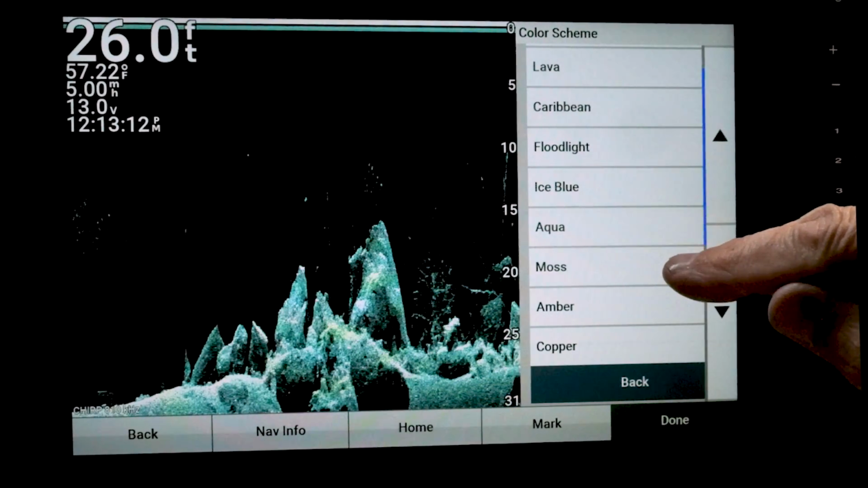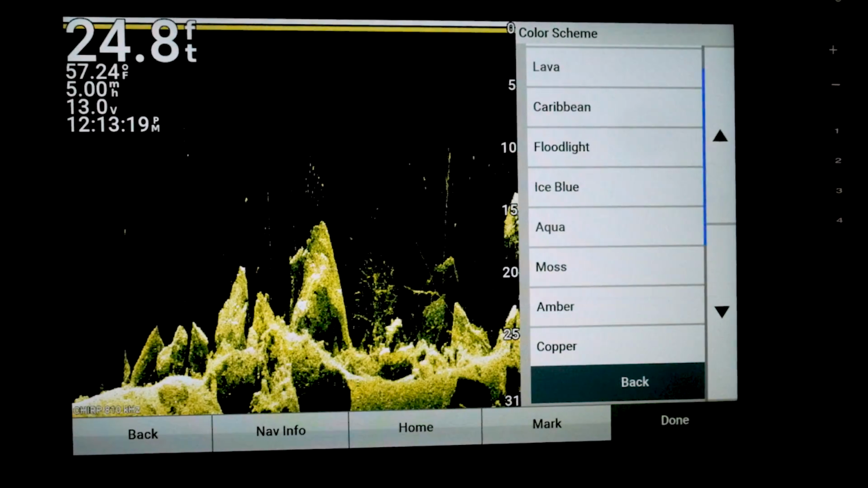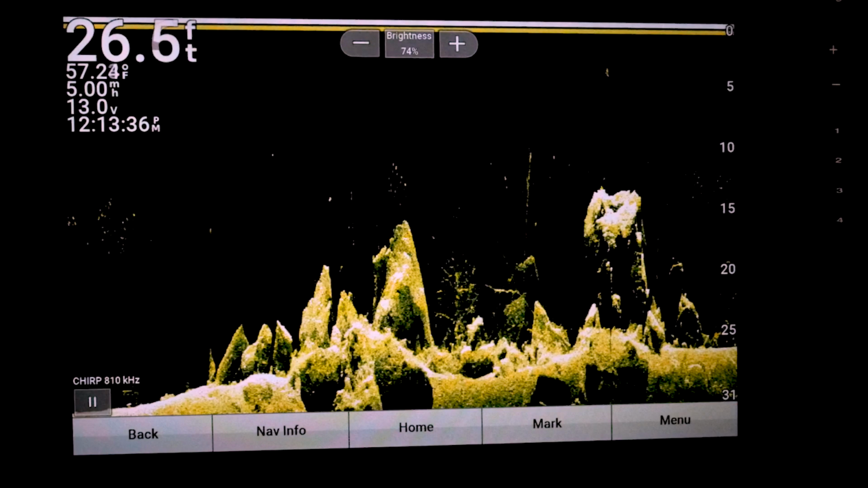I don't know, did we look at aqua? No. There's aqua. So I'm going to go ahead and put it back to moss, which is what I just run by default. All right, so there we go. A lot of cool colors we can pick with Garmin.